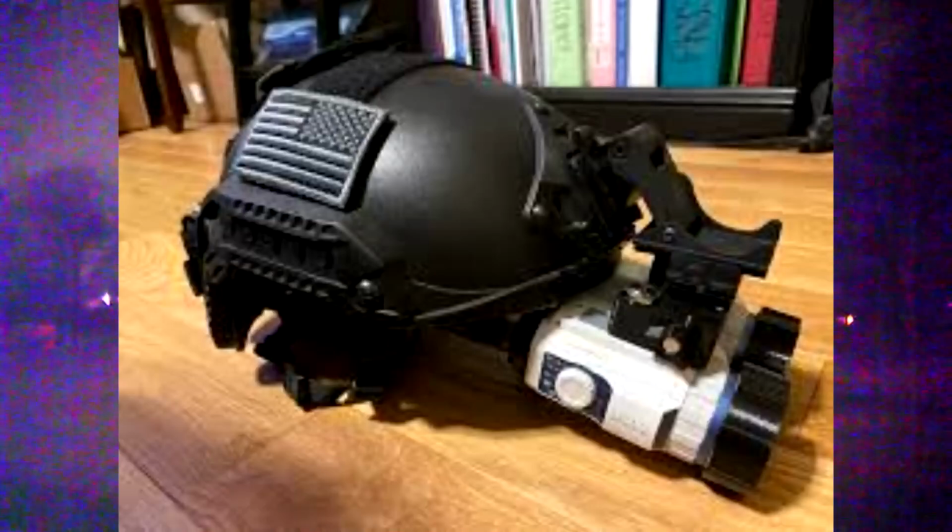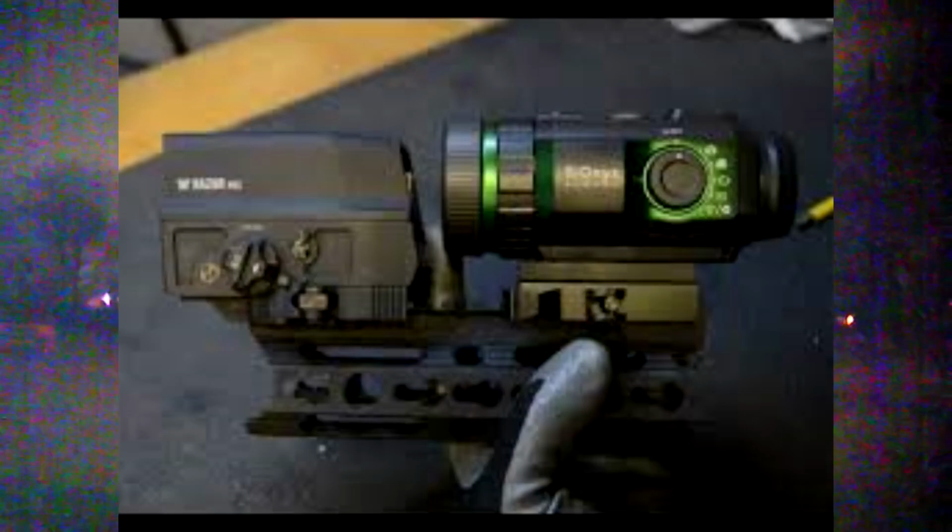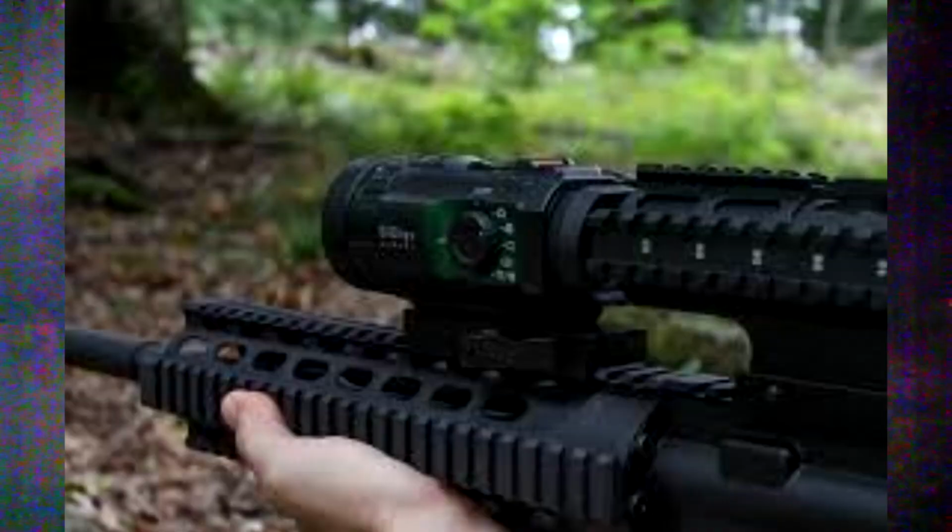So as far as mounting options go, mounting this type of camera is actually going to be stupid easy because of how light it is. You don't need to do any sort of counterweight pouch on the back of a helmet, or need to be conscious of the weight if you were to use it as a night vision scope, because of how light it is. It's absolutely mind-blowing how many features this camera has in such a light package. This is revolutionary as far as technology, and I love it. I'm kind of a camera geek, if you can't tell.